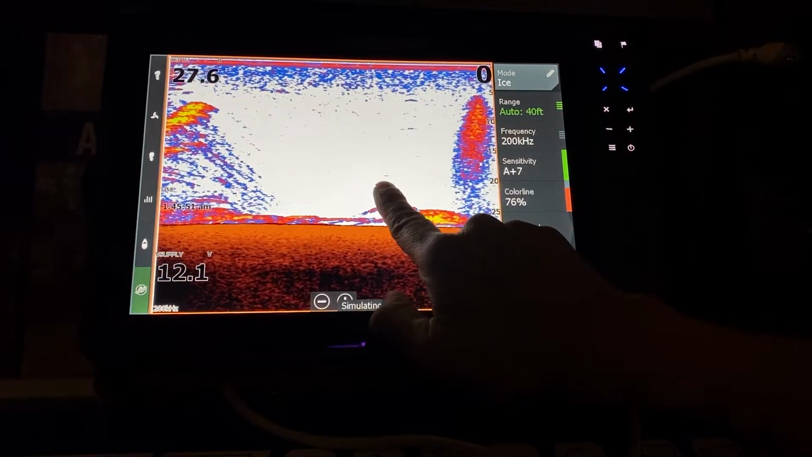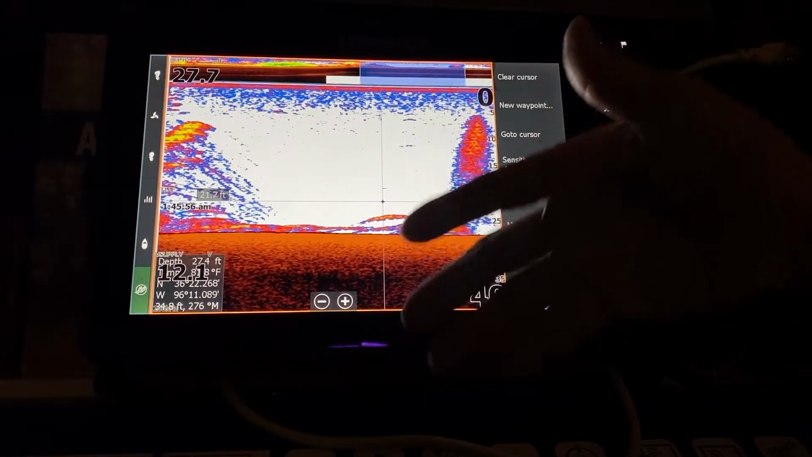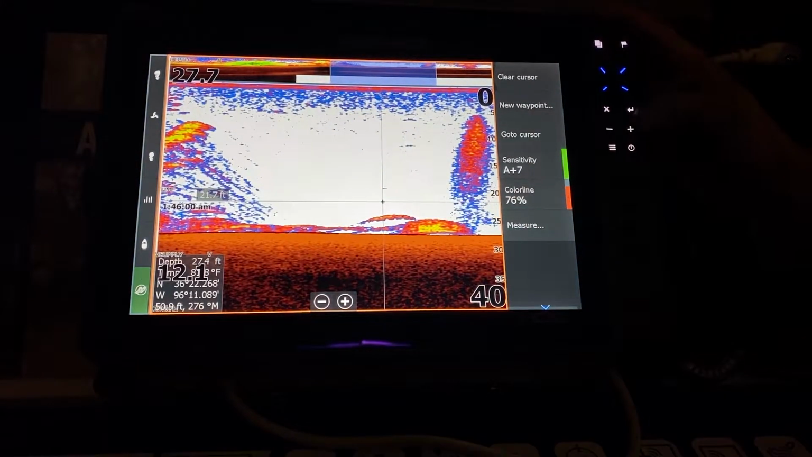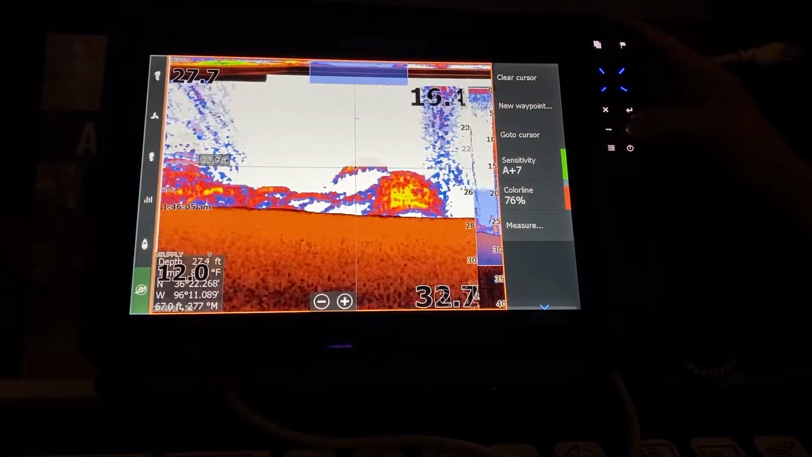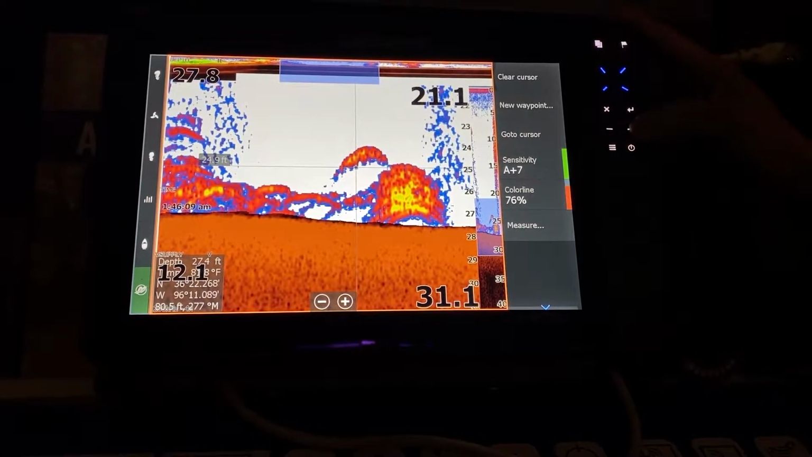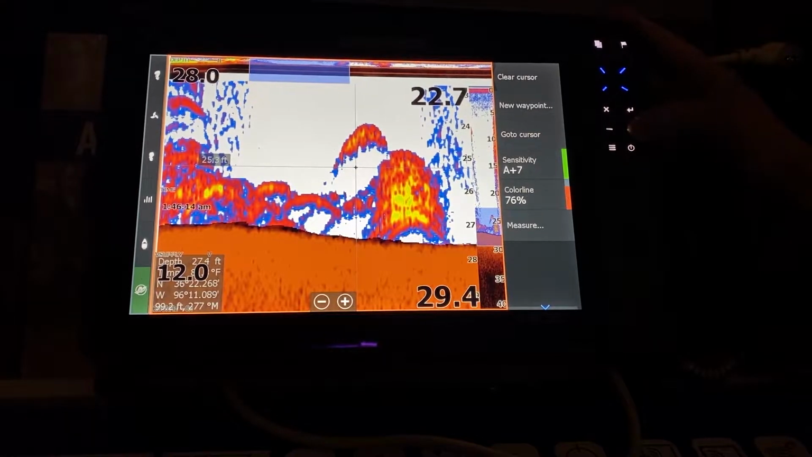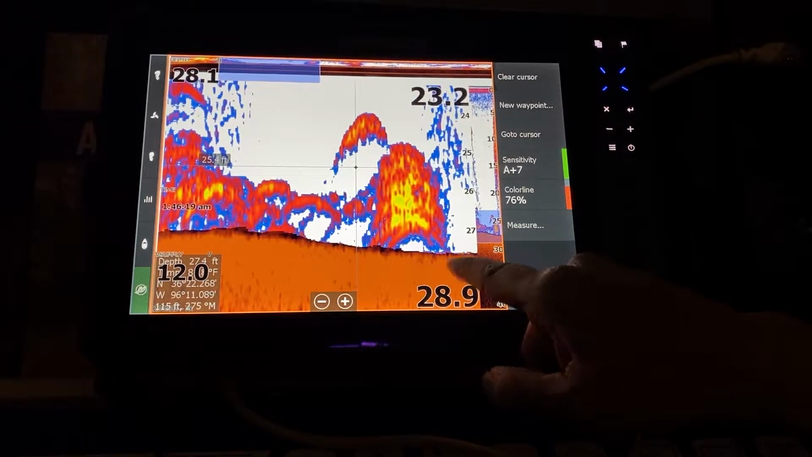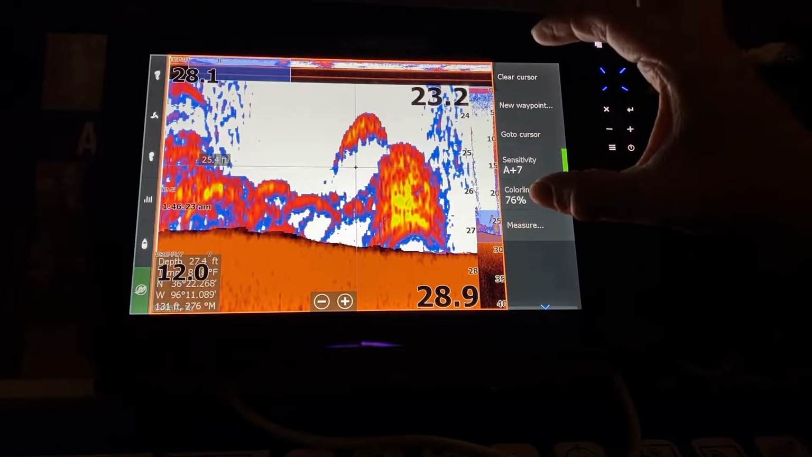Now I'm going to stop the screen and show you the capability of this unit. I hit the zoom in button. Right now we're in 28 feet of water. I hit the zoom in once: 16 to 28. Hit the zoom in again: 19 to 28. Again: 21 to 28. Hit the zoom in again. I have 8 zoom-ins here. So I've got 23 to 27 feet of water, which is an incredible feature because I want to see the target separation as best as I can.